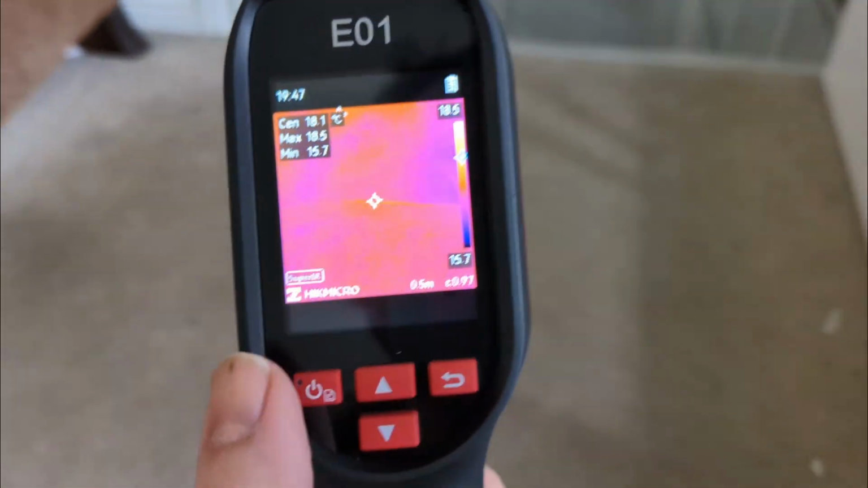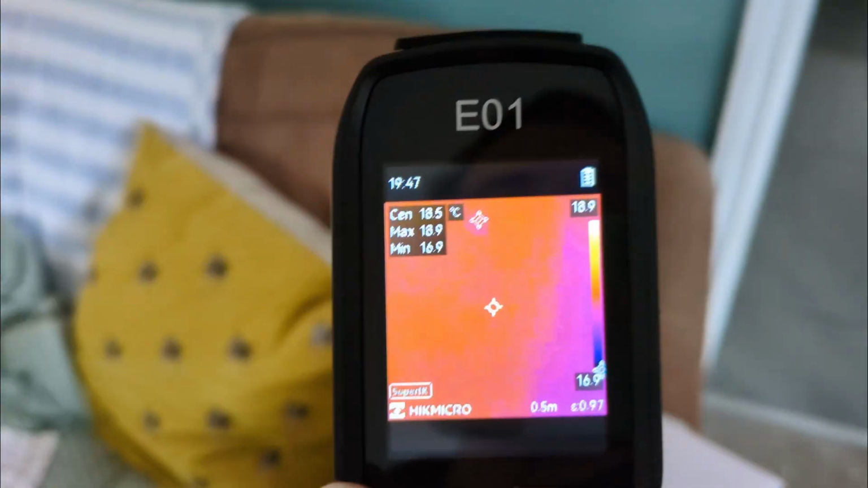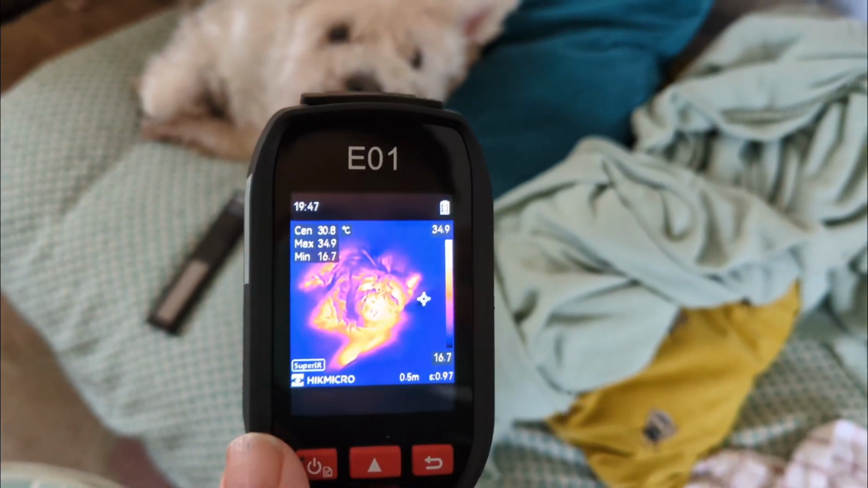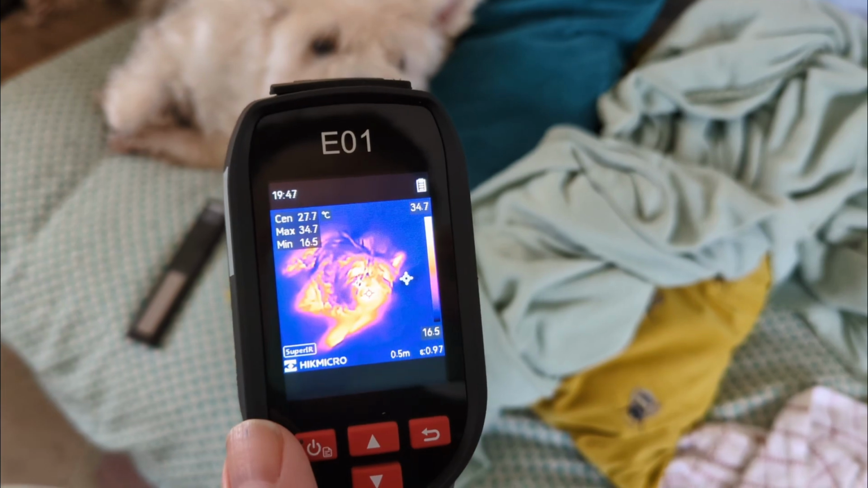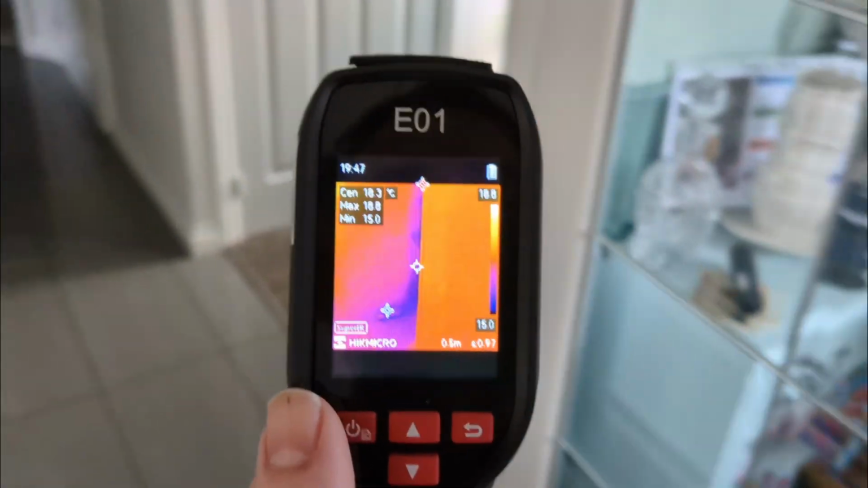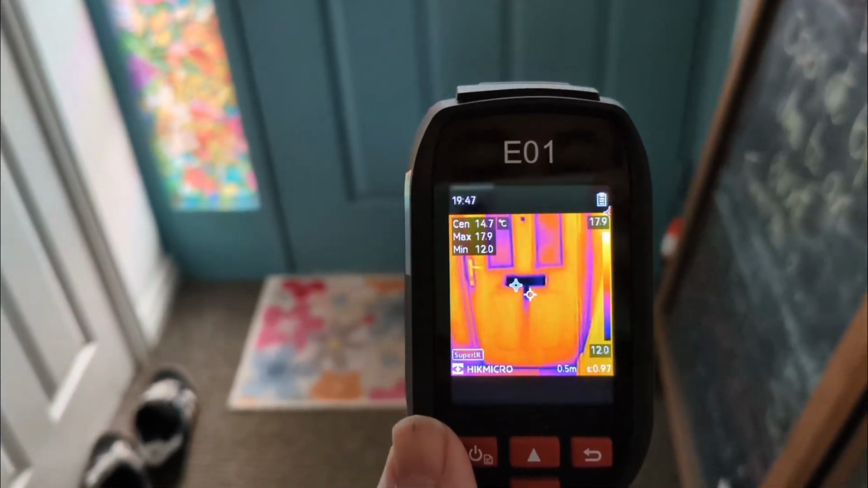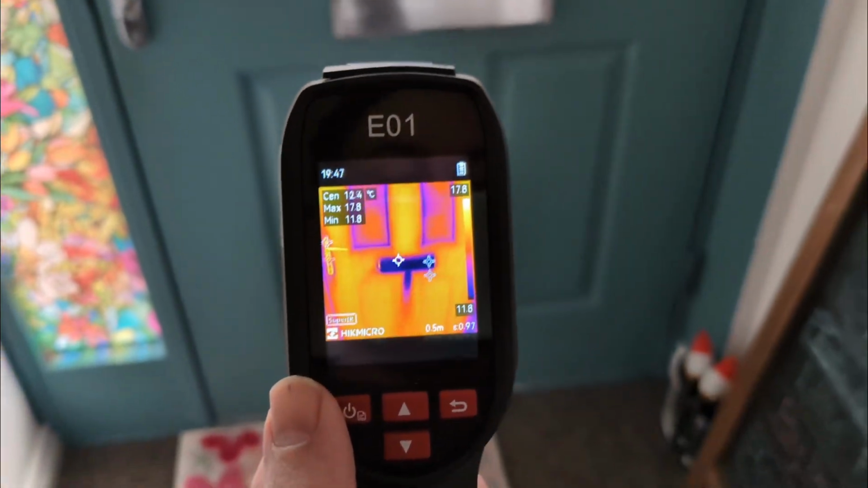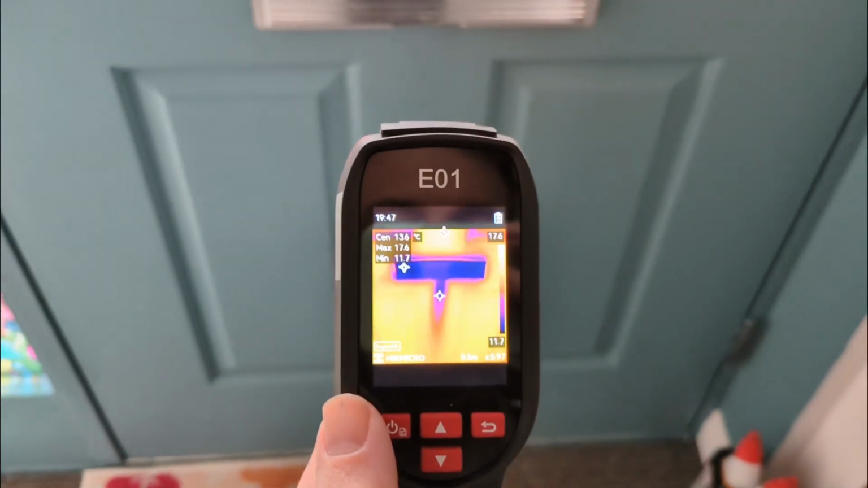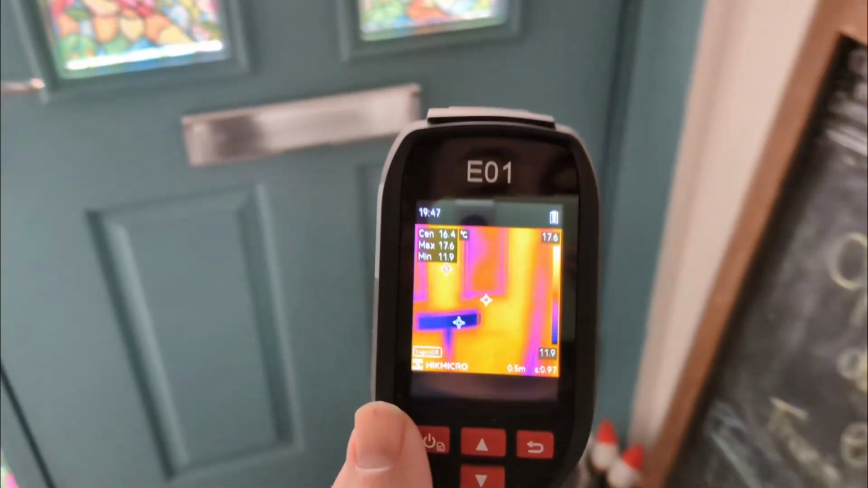And actually, just to prove a point, I'm going to show you my Westie, who's currently lying on the couch. This is what it looks like. A bit terrifying, but you can see here he's 34.5 degrees. So if I want to now go and look at my door, which I think there's a breeze coming in, you will see that straight away it is picking up on the letterbox. There's definitely a draft coming in there, so it's a bit cooler, so it's letting the heat out.